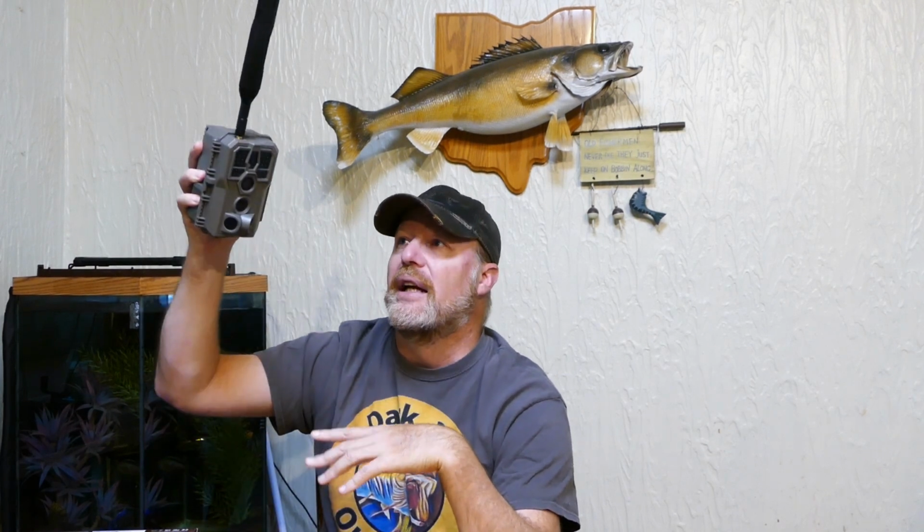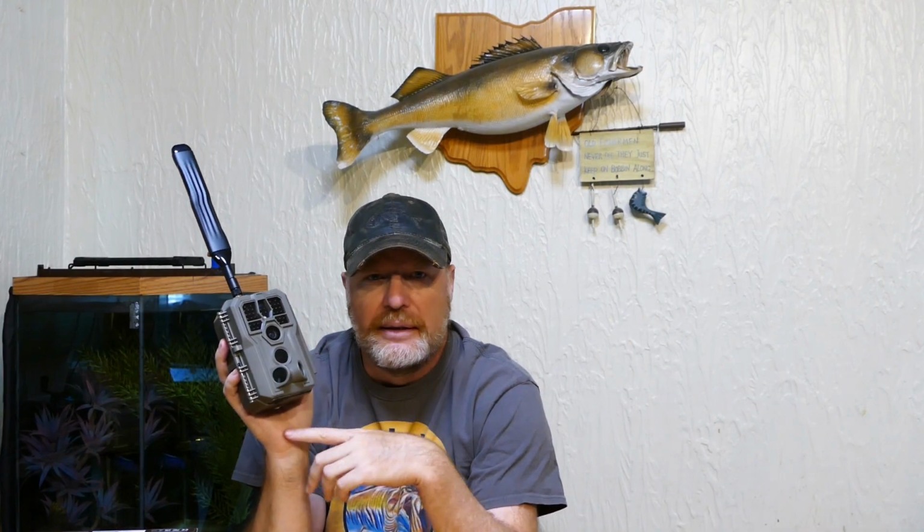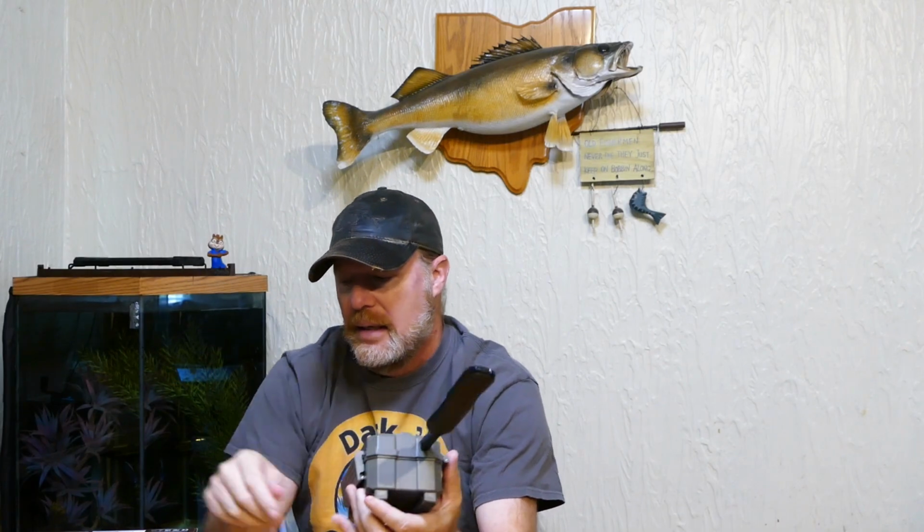And this was mounted in public land, so I always elevate it. And then it's got a downward trajectory. And it still reached out to about 35 yards and triggered. So I was really happy with the PIR, the triggering. That seemed to work really great. I was really happy with the picture quality.